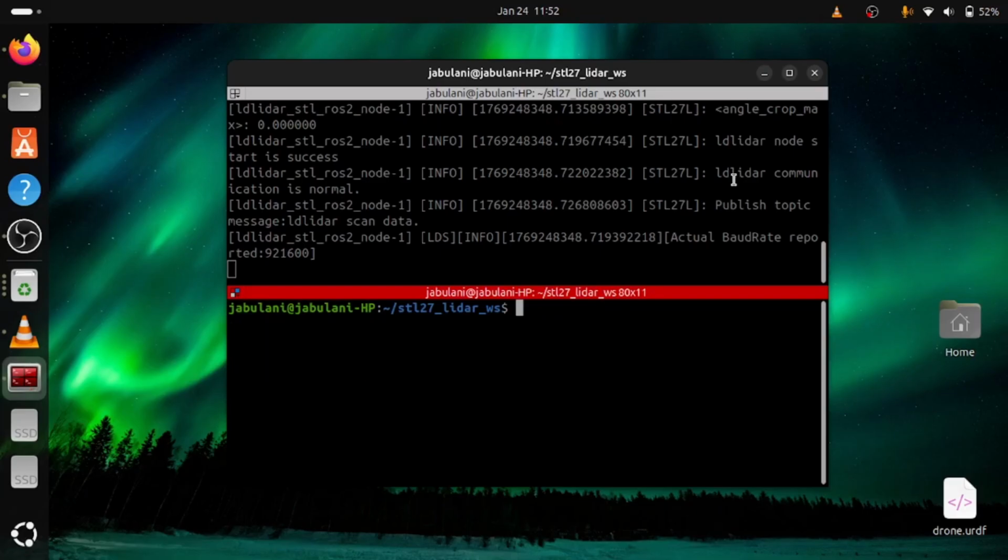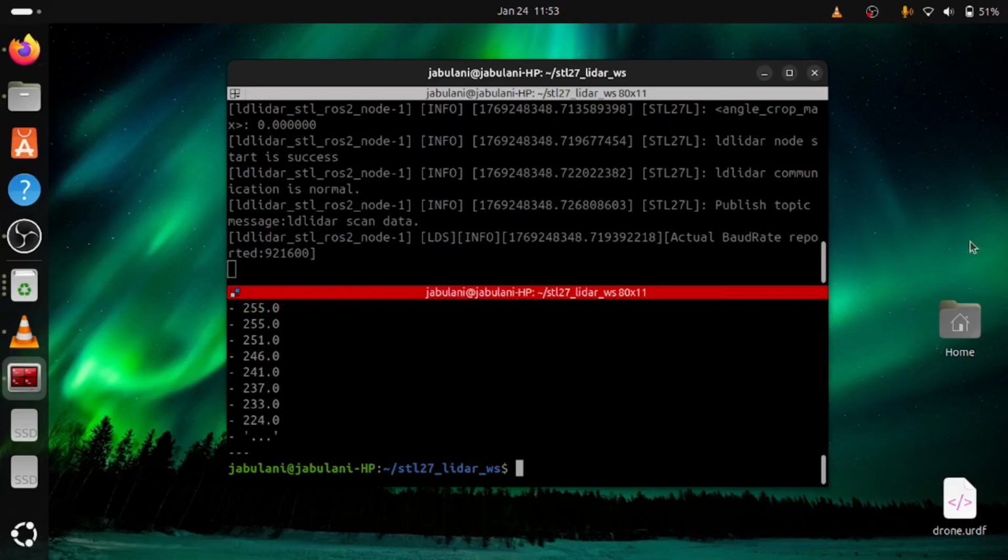So let's do something. Maybe let's echo the topic once and see how the ROS2 LiDAR message looks like. Okay, ros2 topic echo, let's echo scan once. Interesting.